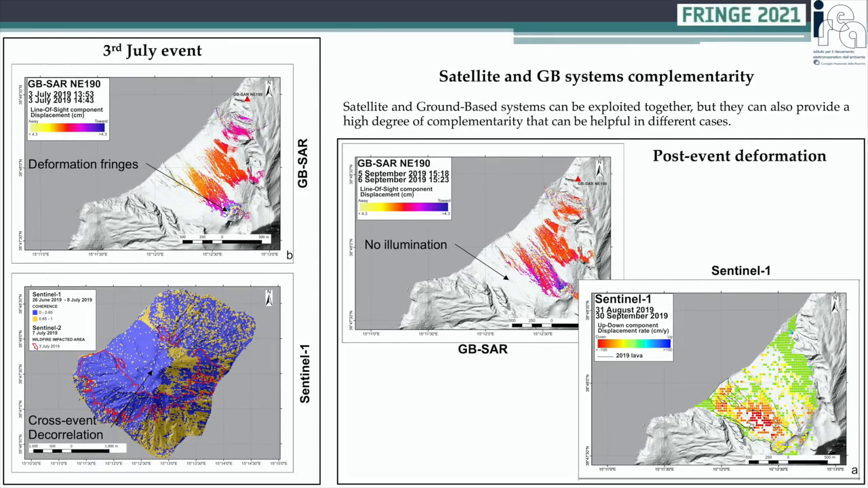Satellite and ground-based InSAR systems also have a high degree of complementarity that allows us to exploit them in different situations. For instance, the high temporal sampling of the ground-based system allows us to capture the ground deformation that preceded the 3 July eruption, while satellite data do not provide information across the event due to temporal decorrelation. On the contrary, satellite allows imaging the deformation of the southern flank of Sciara del Fuoco, which instead is not illuminated by the ground-based SAR.